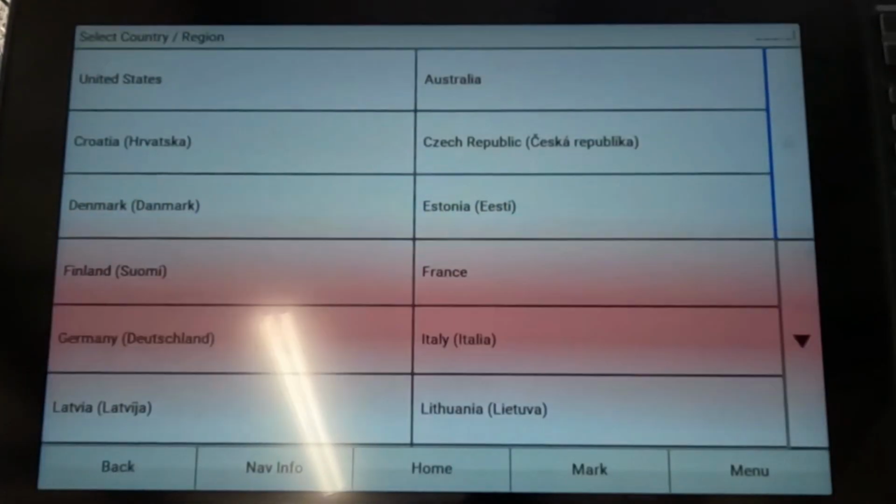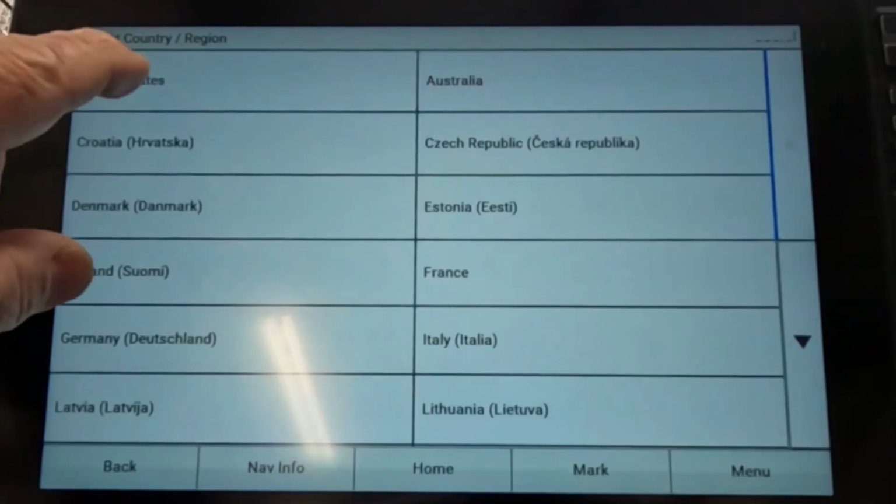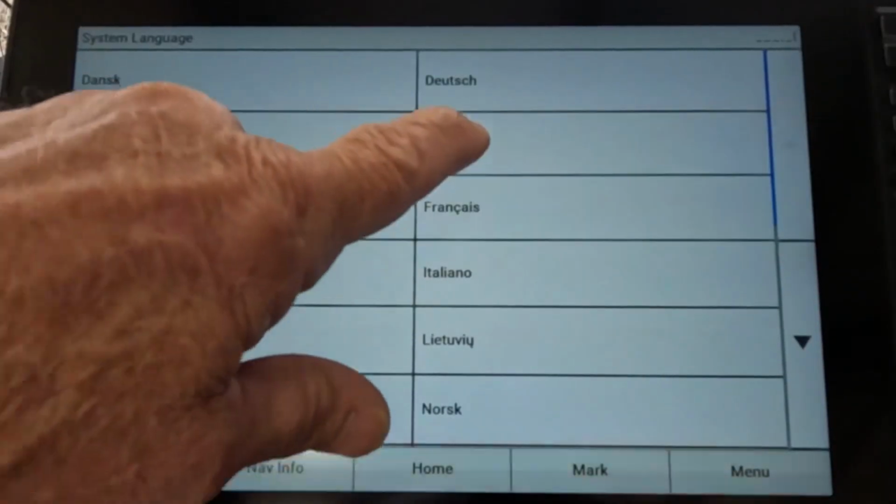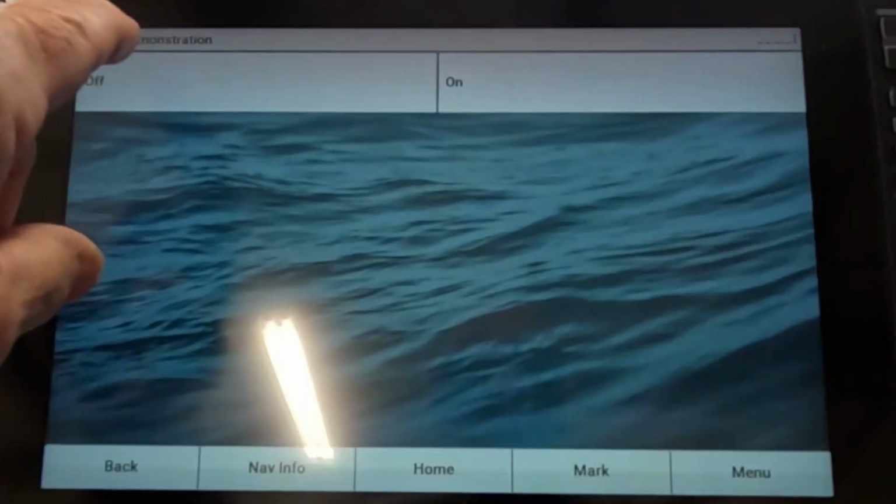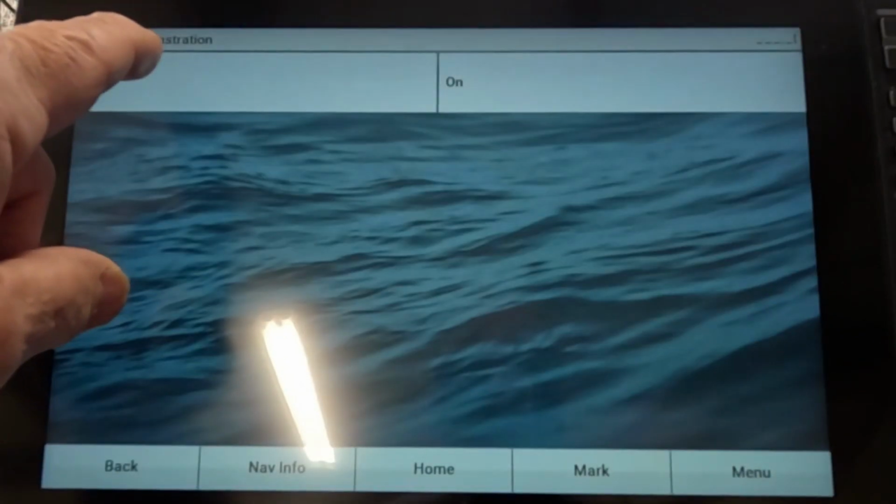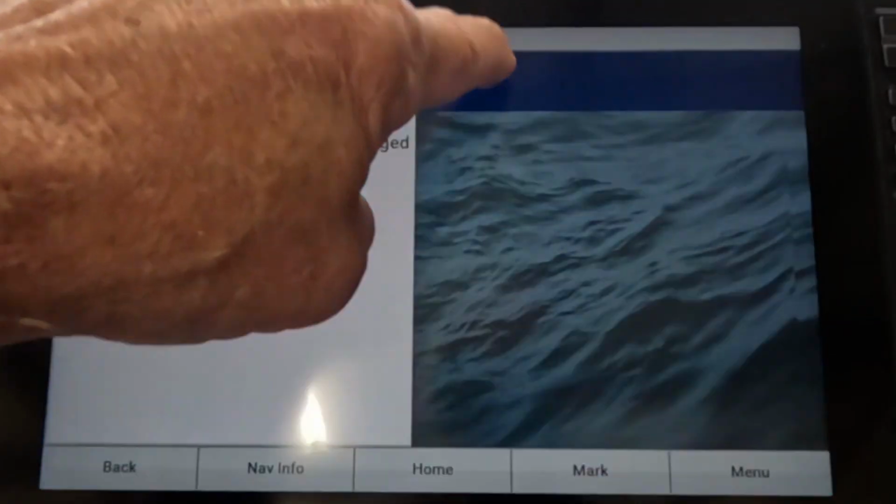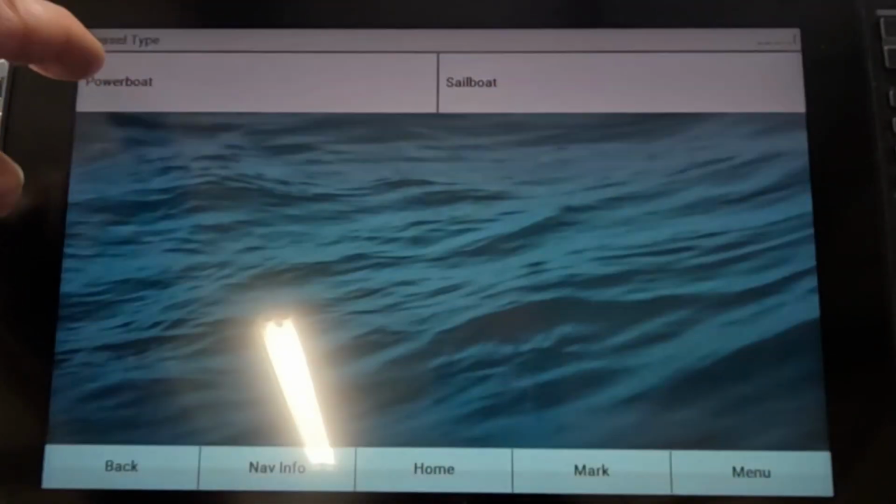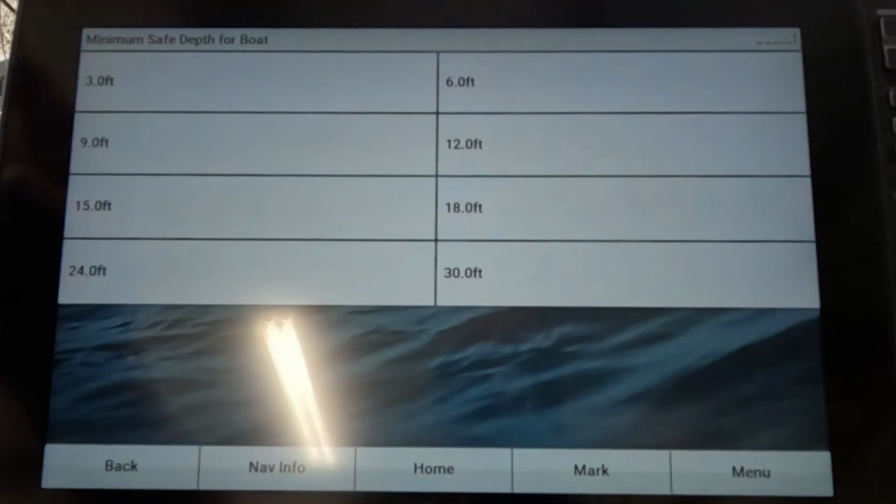All right, guys, this is what it's going to look like when you first turn it on. If you're in the United States, press United States, press English, and set store demonstration off. You don't want that on. Quickly set up, click OK. If you have a fishing boat like mine or a power boat of some sort, hit power boat.